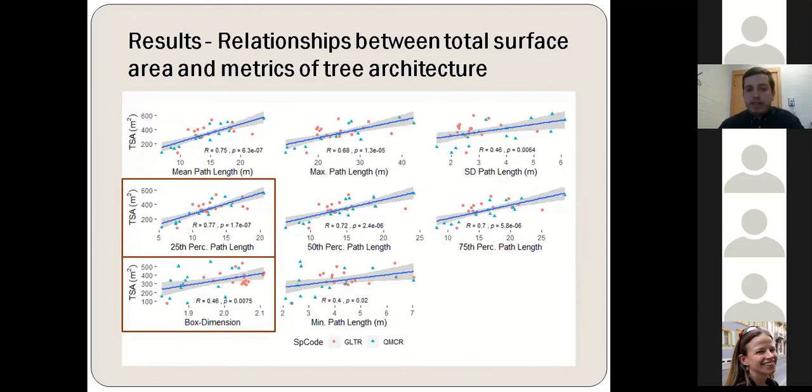And for the total surface area, we found that the total surface area increased with the box dimension, which means that as the crown complexity of a tree increases, which means that its fractal dimension increases, the total surface area of the tree also increases. And we also found the strongest positive correlation between the total surface area of the trees and the 25th percentile of the path lengths, where again, the 25th percentile of the path lengths is the frequency of the short path lengths. And we see that as the crown length increases, the total surface area of the trees also increases.